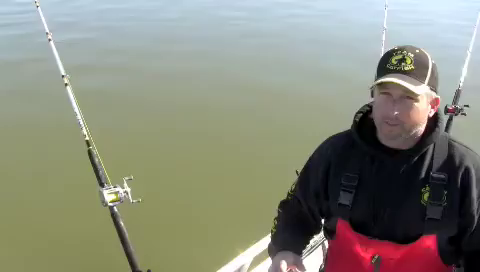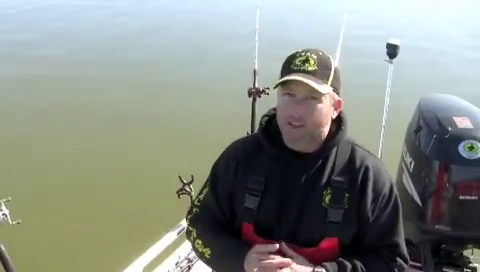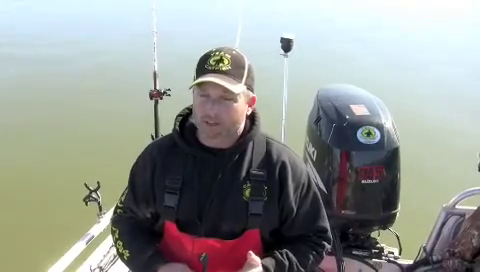So that's the reels that we're using today. They're all matched up with either the Team Catfish half-ton or 3/4 ton casting models. And that should answer some of your questions about the line sizes, the reel manufacturers, and the rods that we're using for this wintertime blue catfishing.